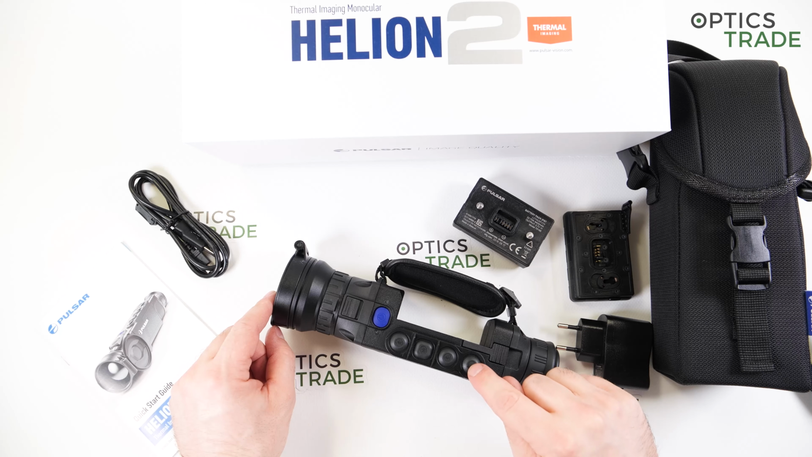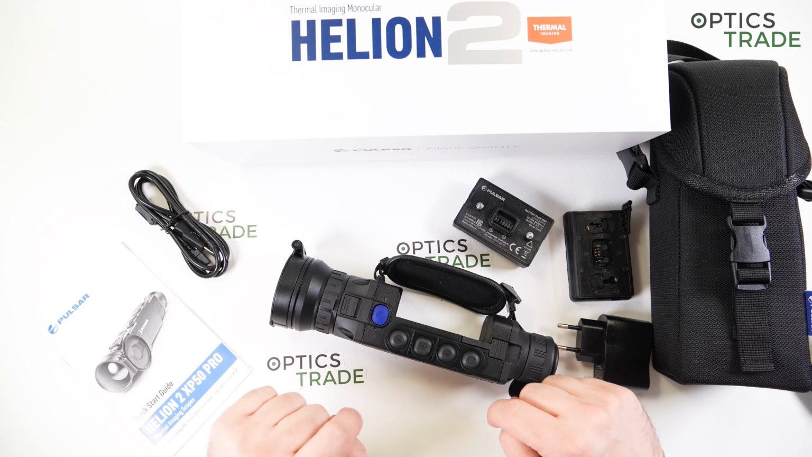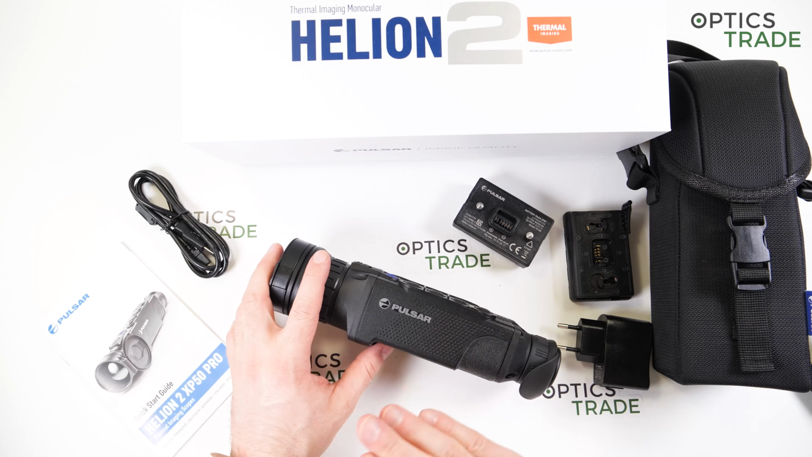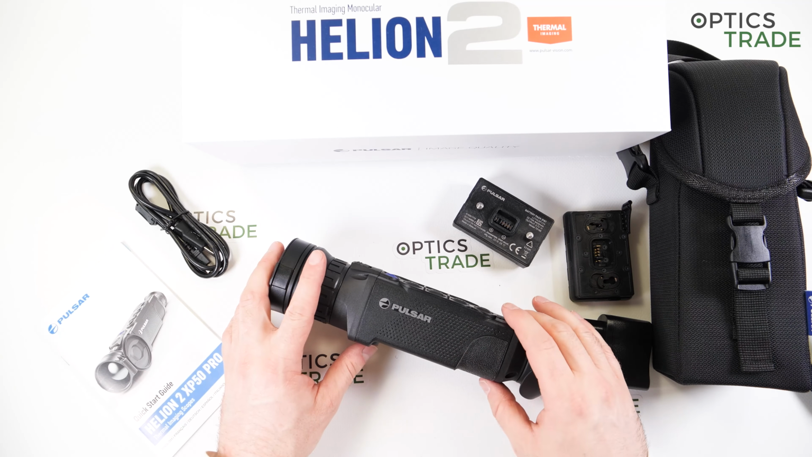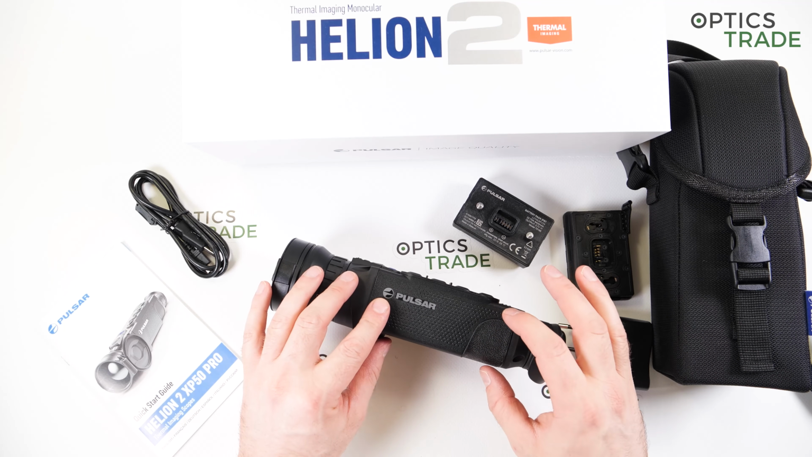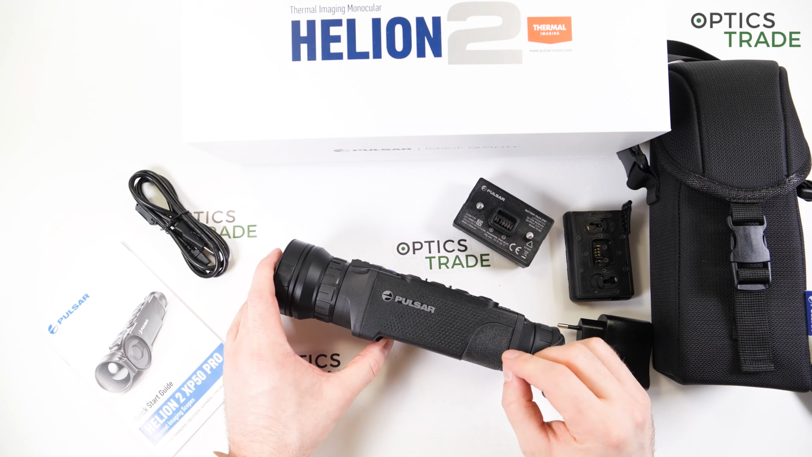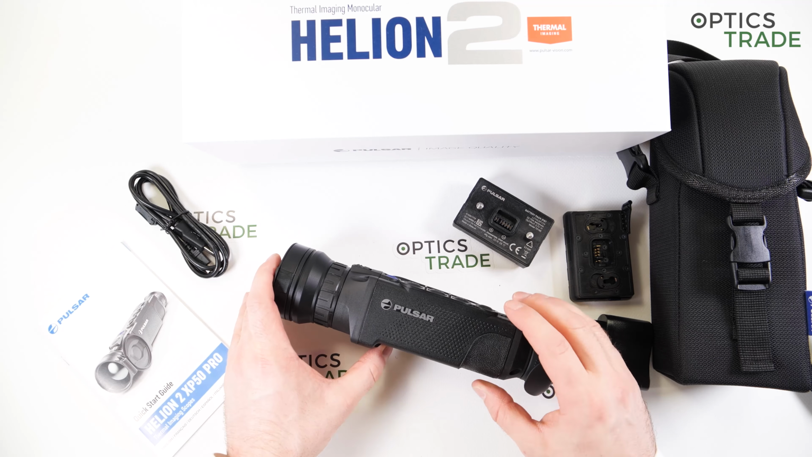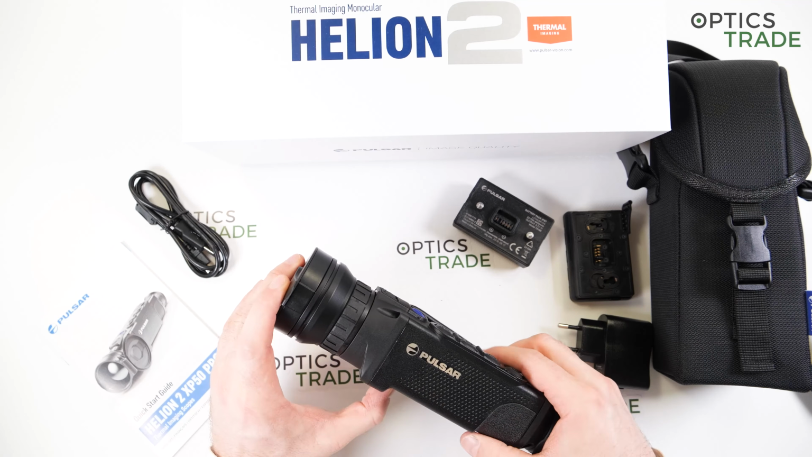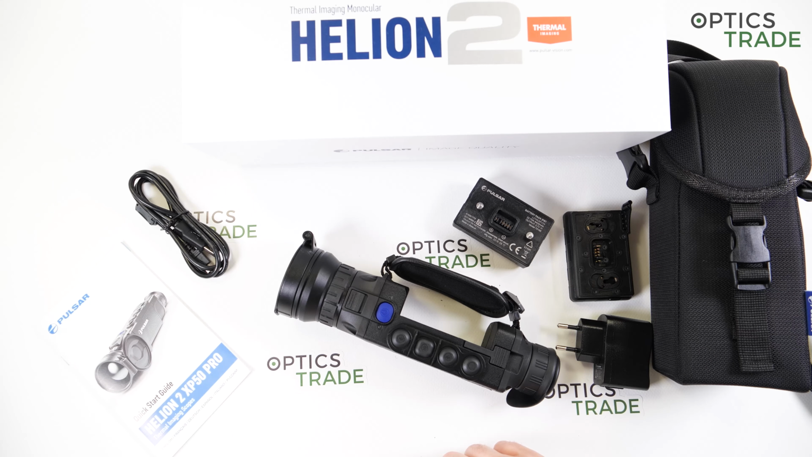Last but not least, this device has an image boost feature, which is turned off by default. I'm not sure, maybe it's from series to series, from delivery to delivery, but at the beginning at least, these devices have image boost set to off as a default. So when you buy a Pulsar, please check that image boost is on, because the image quality is so much better. And I believe that they will change it in the future, so that all devices will come in the box with image boost turned on. Apart from that, there are not really a lot of minuses.